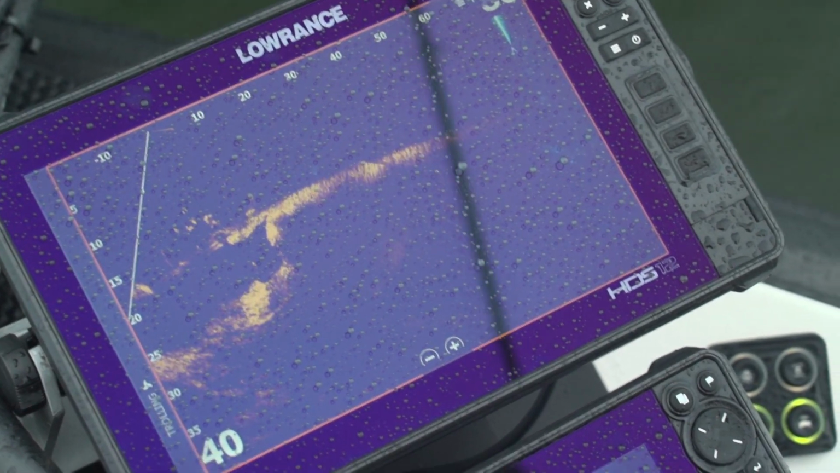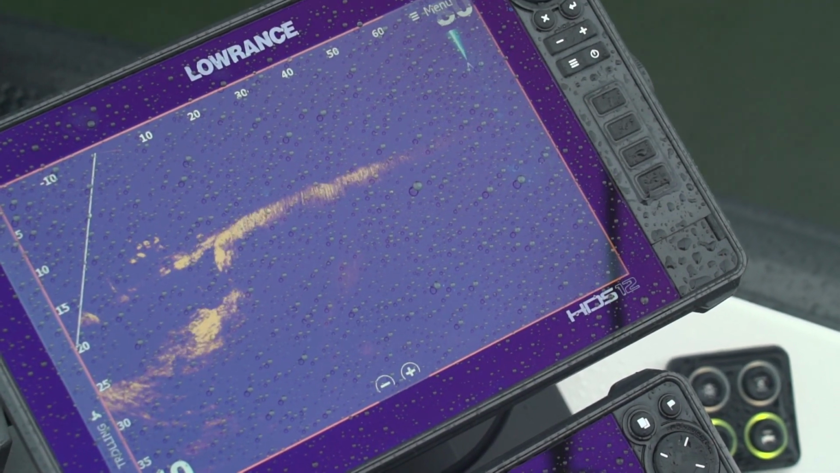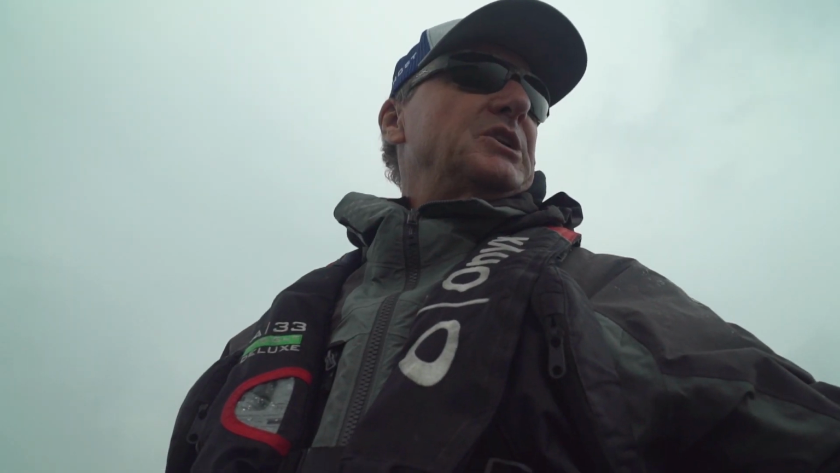Look at that, the whole school's coming up on it. Yep. See, that's my bait. See, I'm jiggling it. See, they're all around it. Look at that. They're all around it. Here's the most important thing, is they're curious and they saw it, and they came to it.